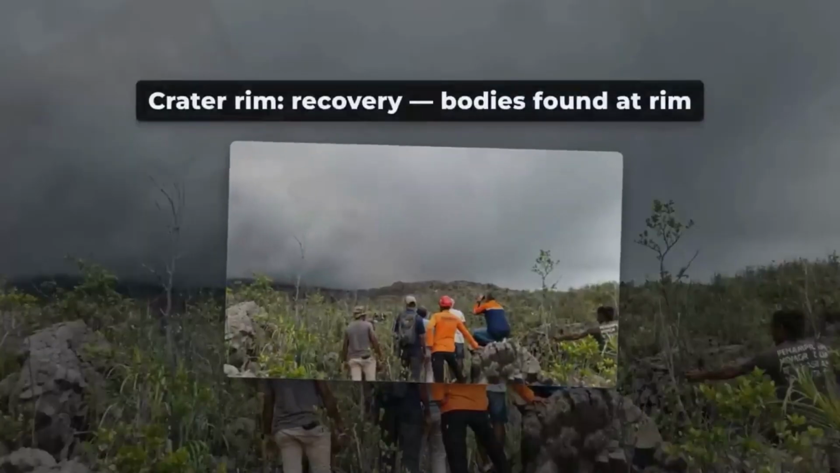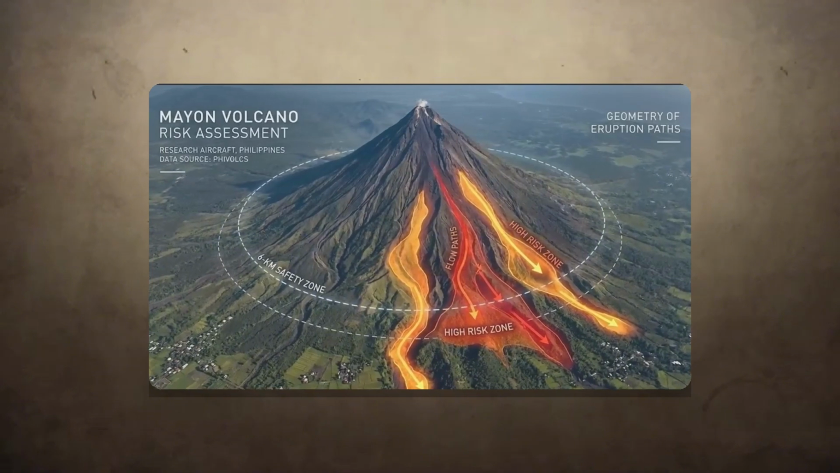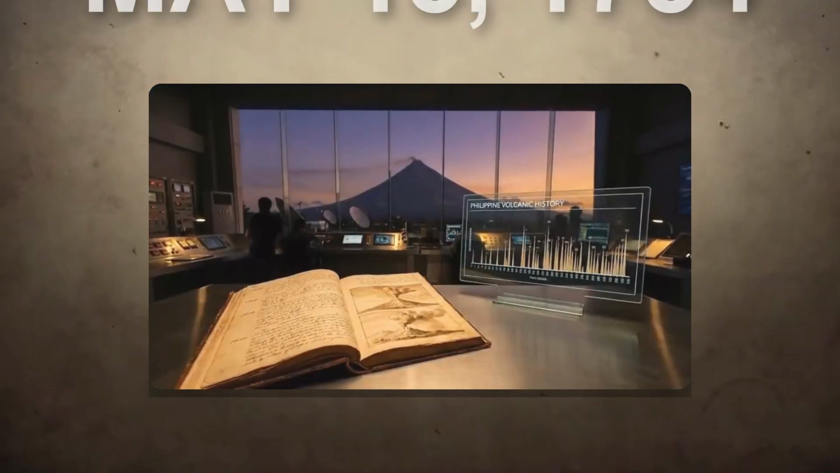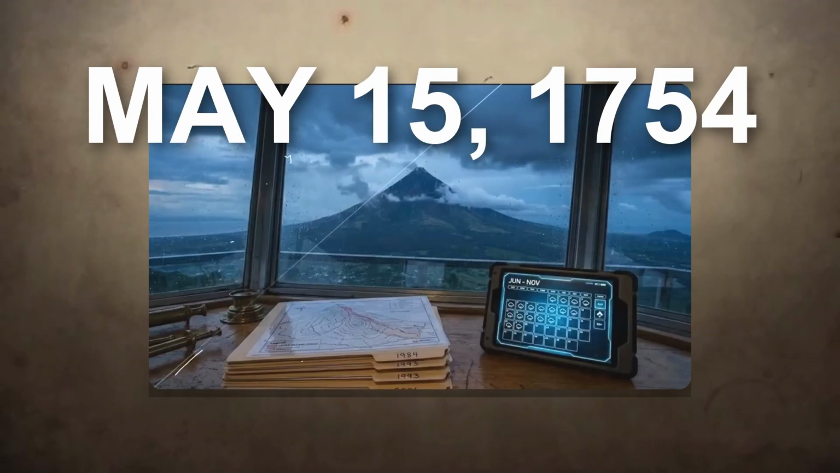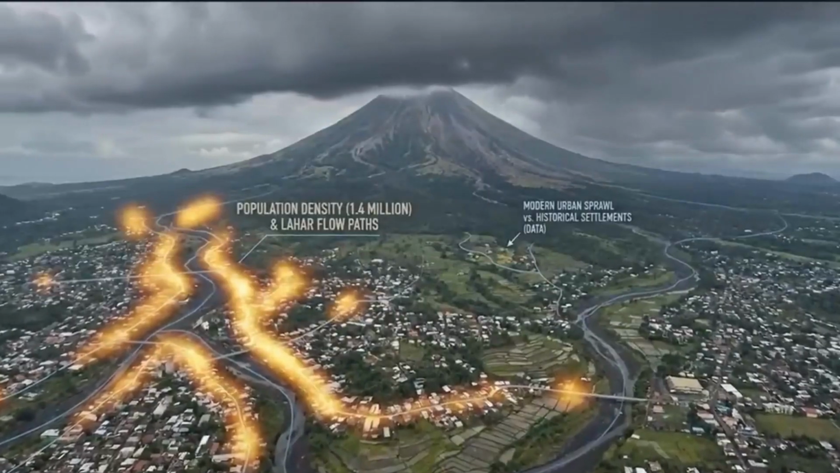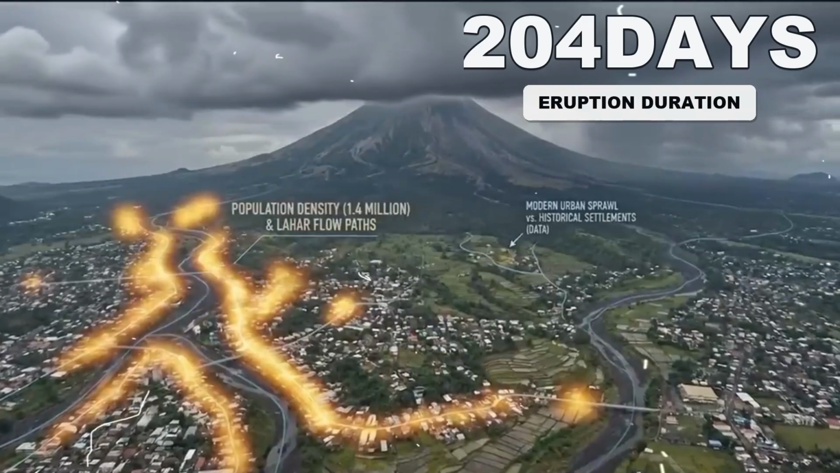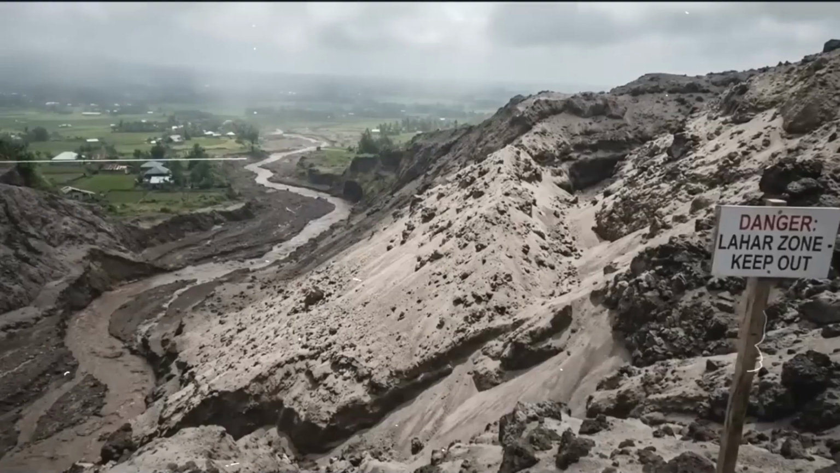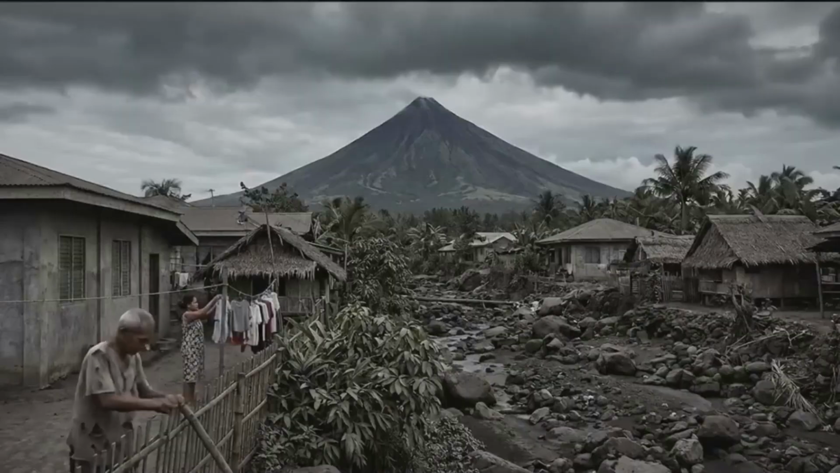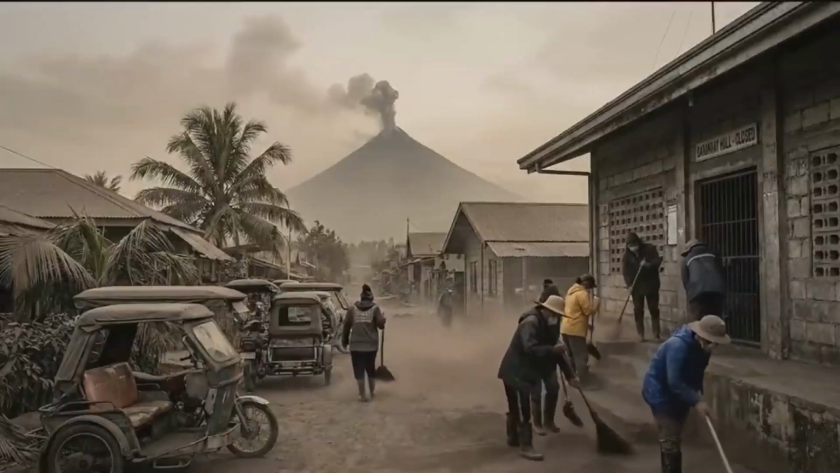Here is what is not making most headlines. The context of Taal is not measured in years, but in centuries. Its most destructive recorded eruption began on May 15, 1754, and it did not stop for nearly 7 months. It ended on December 5th of that year. For 204 days, the volcano relentlessly bombarded the surrounding province of Batangas. 4 towns were completely buried under ash and rock, their populations forced to abandon their ancestral lands and relocate to where their modern towns stand today.